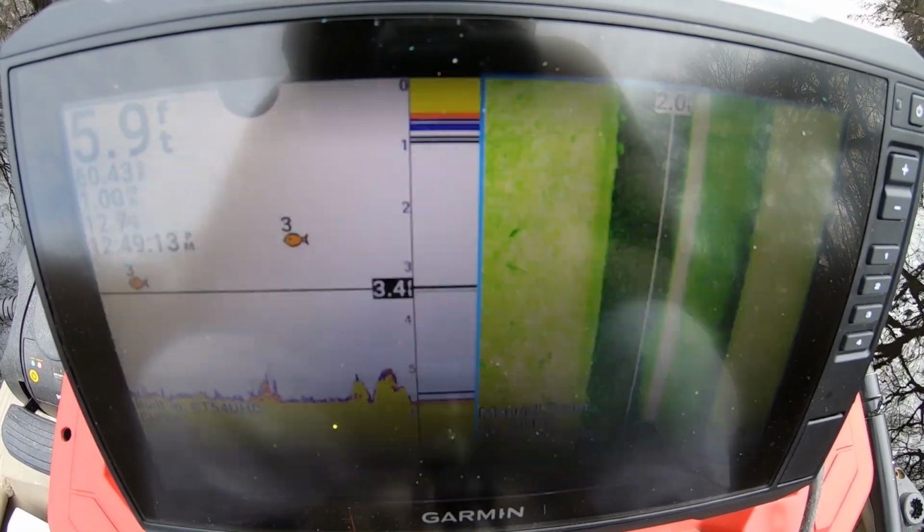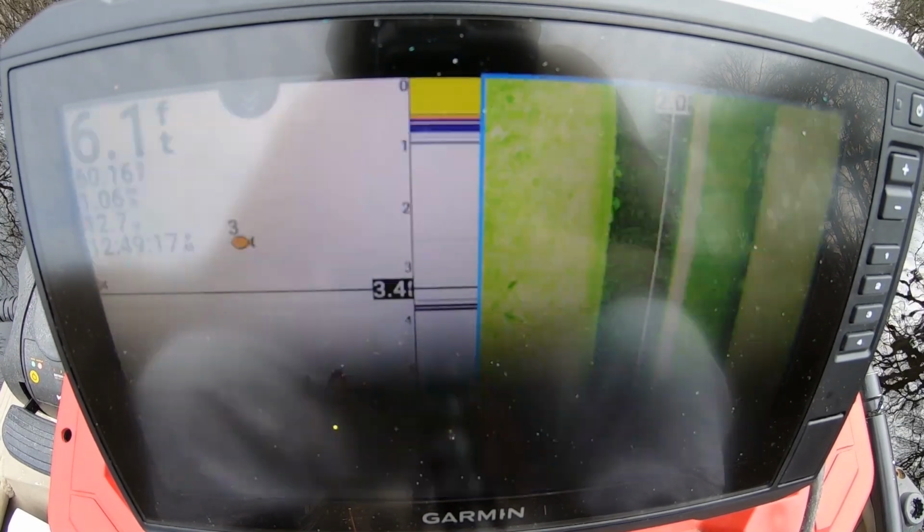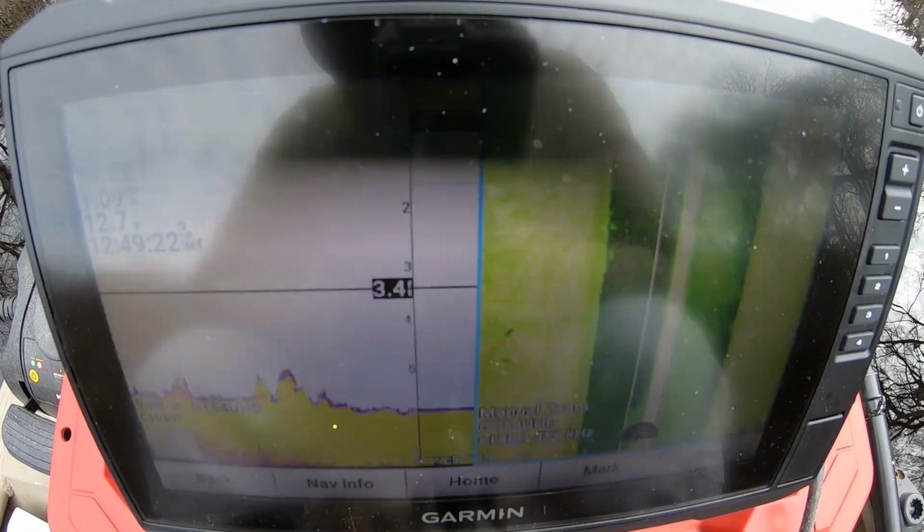Guys, right now I'm just trying to see if I can locate some fish, basically. Not much going on. We're gonna see what we can find, y'all. Y'all stay tuned.